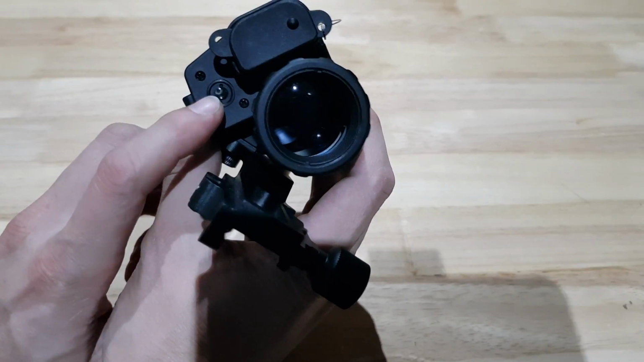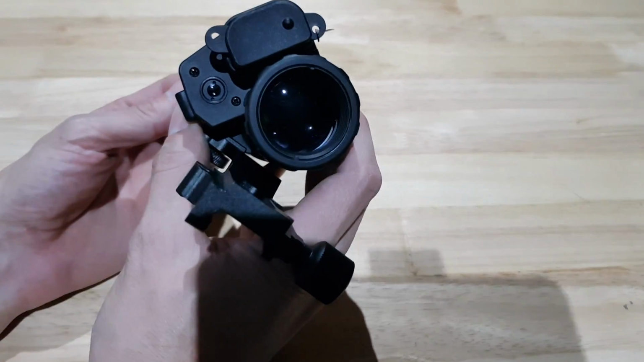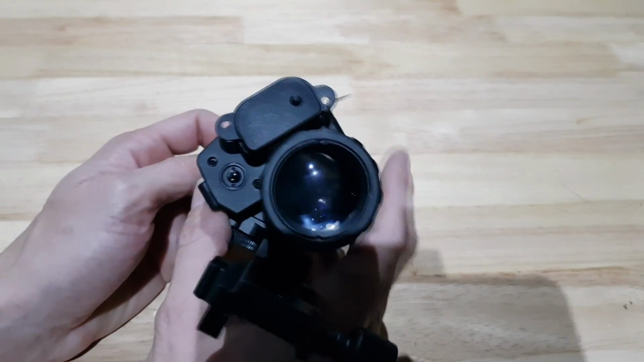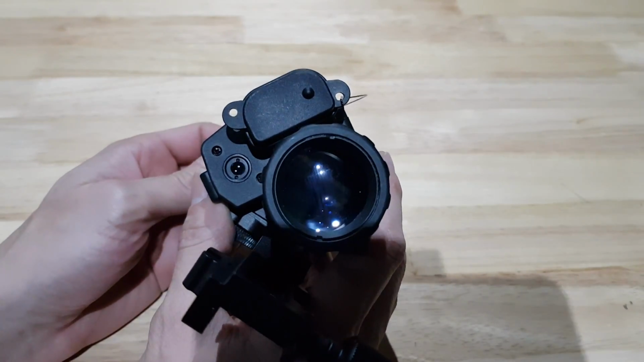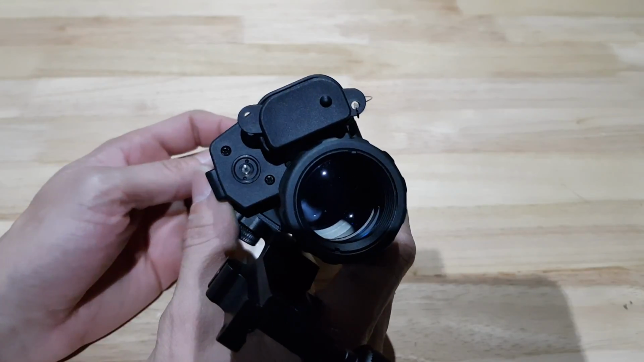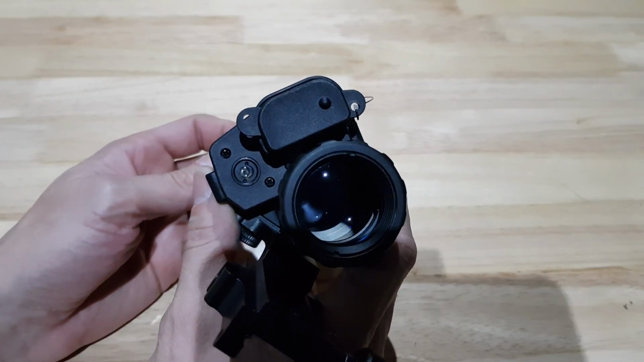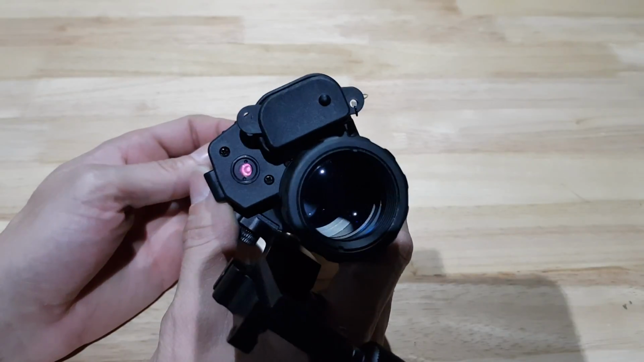So you can actually see down in there's a tiny little, looks like an IR diode or something in there. Being that I have a camera on my phone which is somewhat sensitive to infrared, when I turn this on, you should actually see it light up. Yeah, there you go.